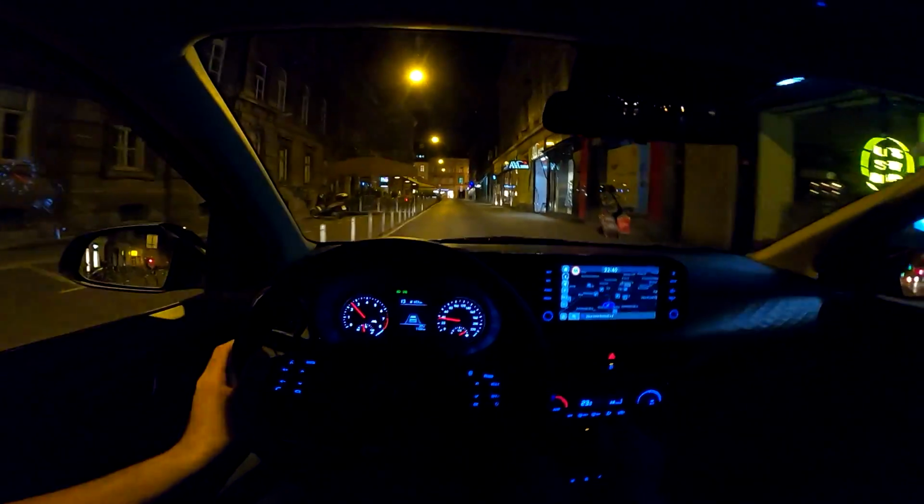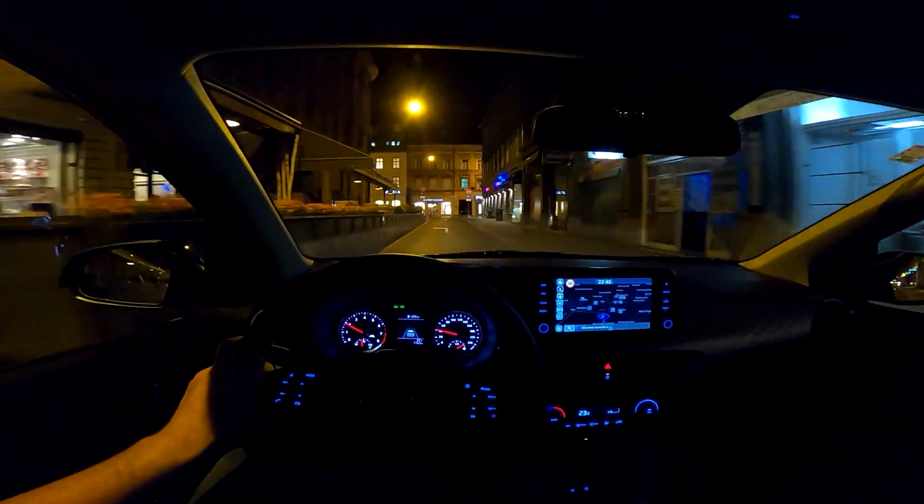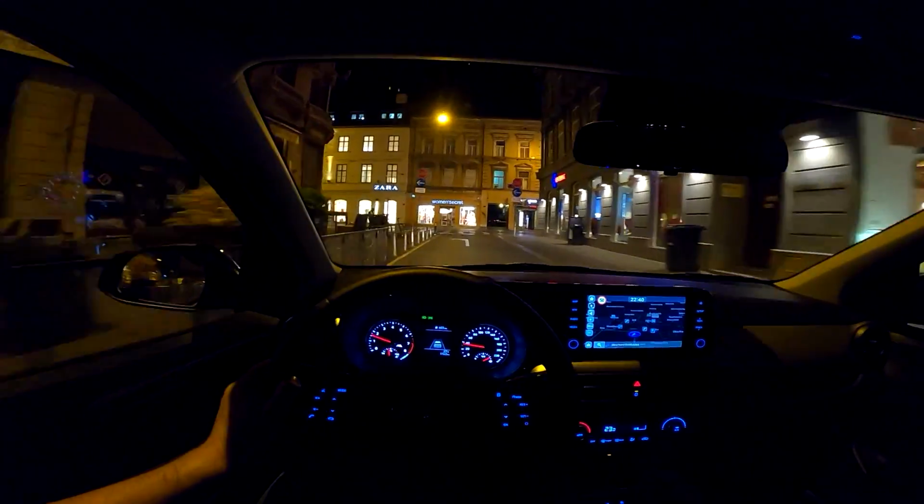And also the turning circle is very good, only 2.4 meters, so really easy to drive around the city.